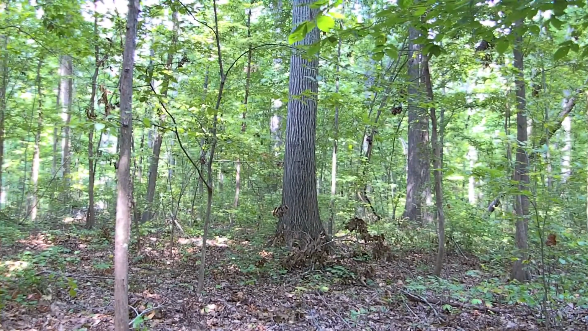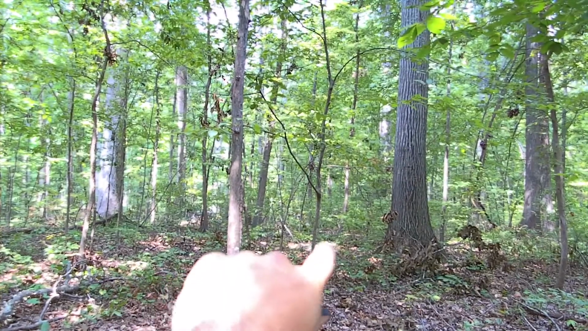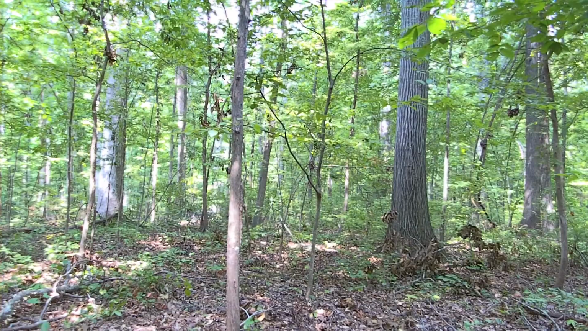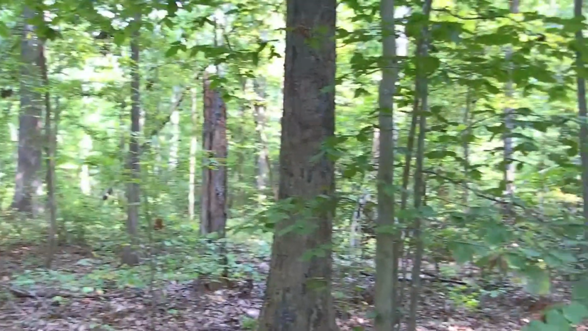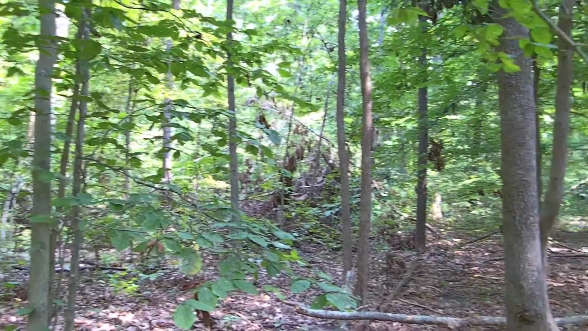It's fairly thick. It has some undergrowth on it. The trail's actually running here. Comes straight down this area right through here. Pan around a little bit, back to the north. You got some more white oaks to the north. You got some blowdowns, which are always good, maybe some bedding areas.